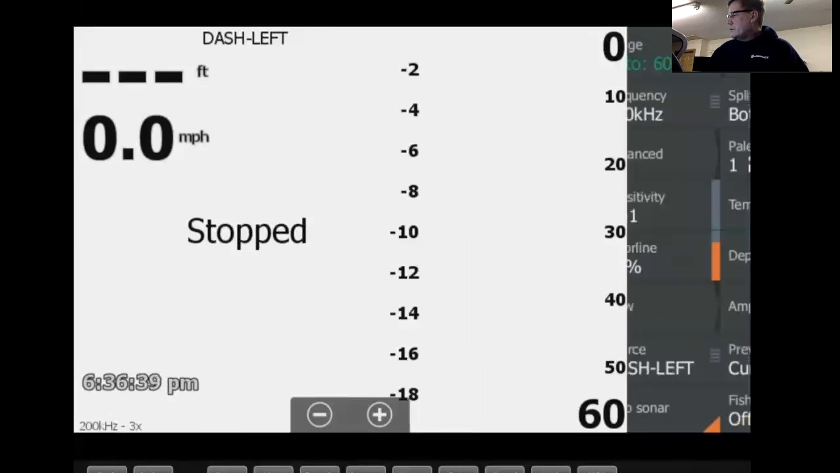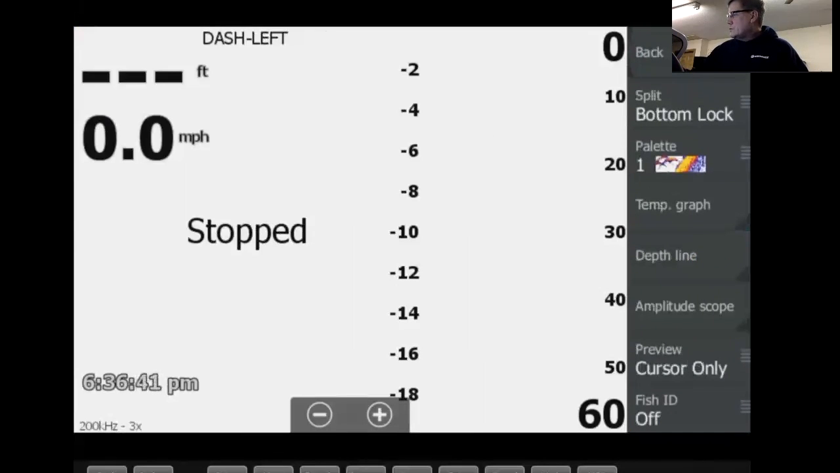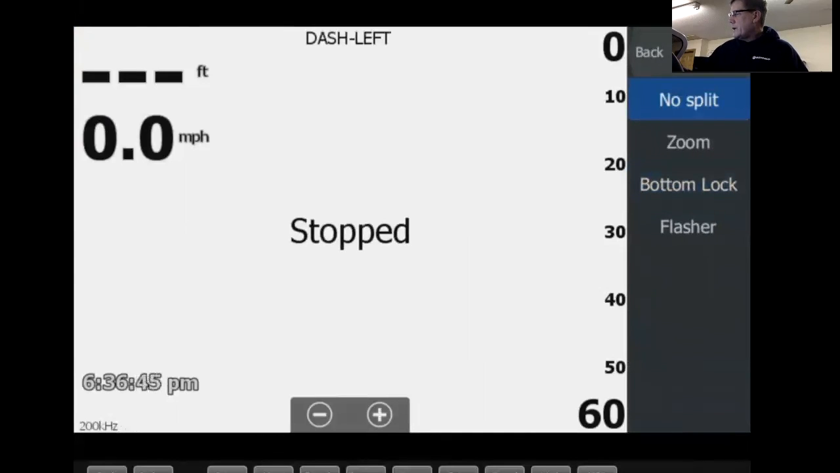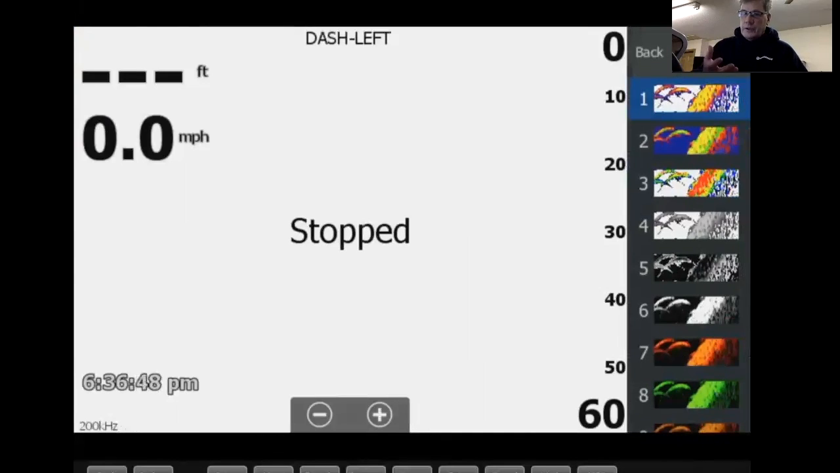Let's see here. Let's take that. So again, I usually just go to settings, palette colors. Here's where you can change the palette colors. Different applications require different ones. For me, typically, factory default is number one.